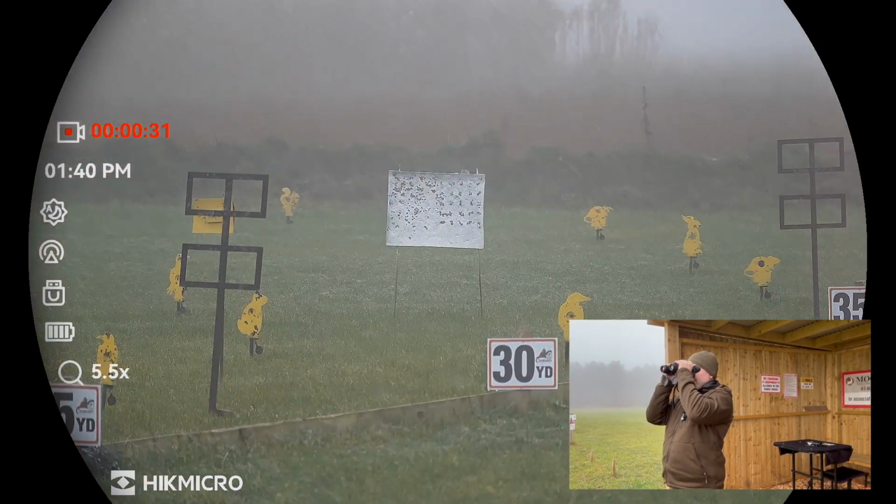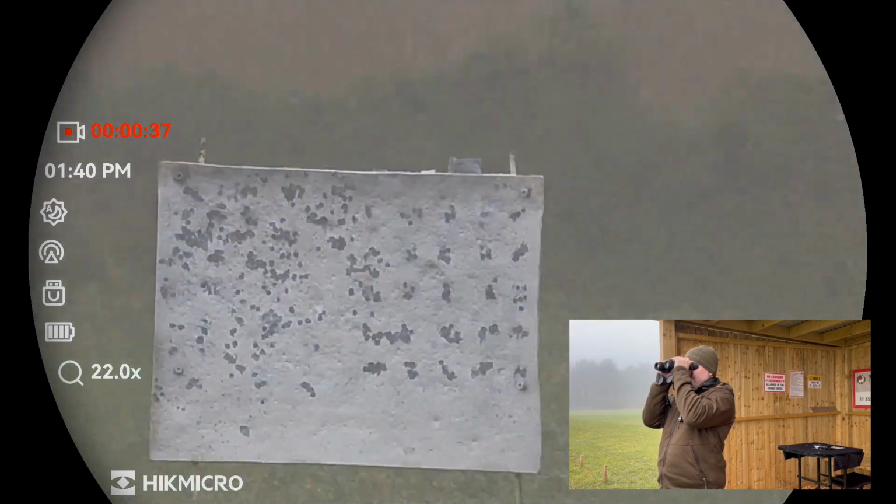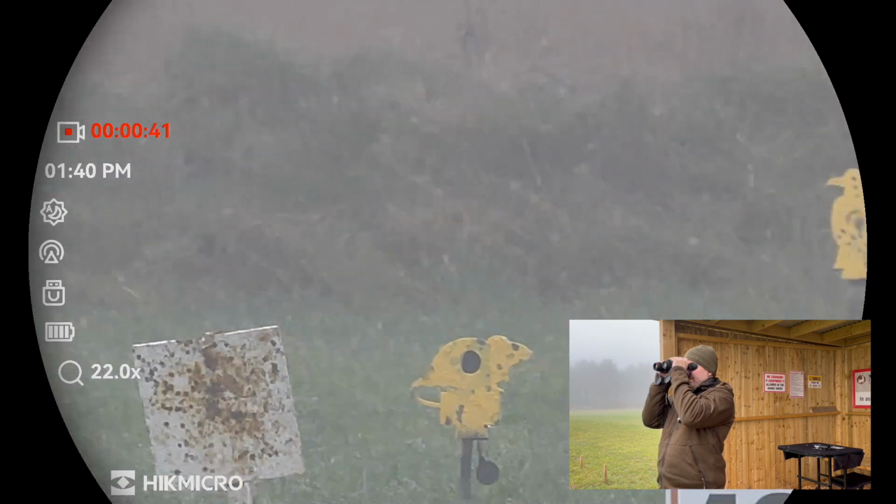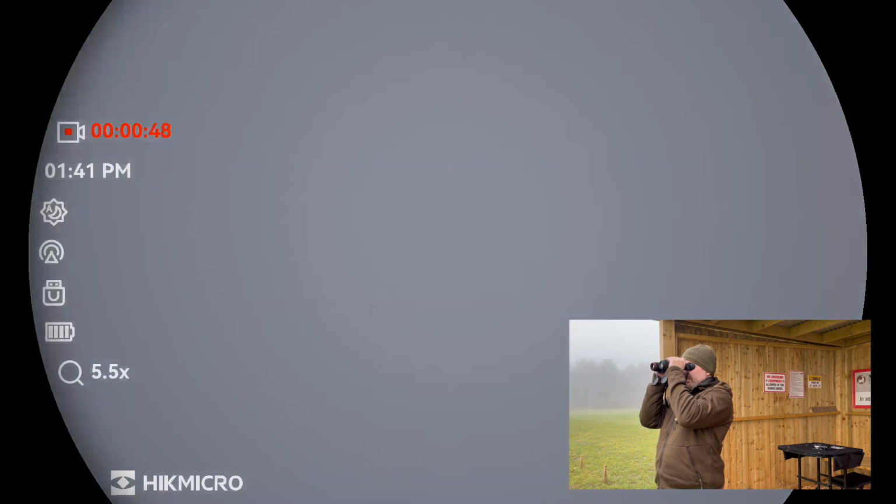You'll have to excuse me because I've got the button. So that's 5.5 zoom, 11 zoom, 22 zoom. So yeah, that is still quite clear at 22 zoom. Back at 5.5.